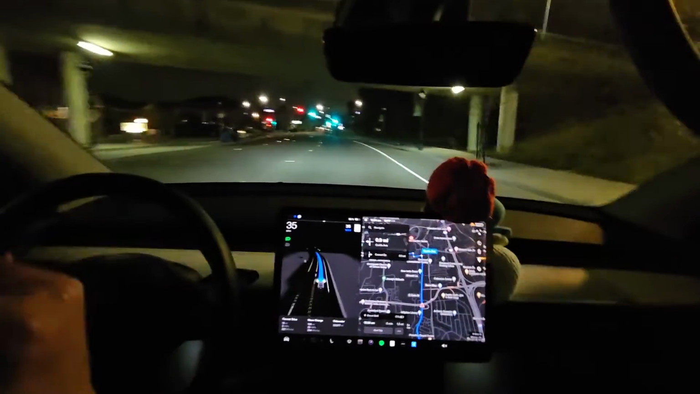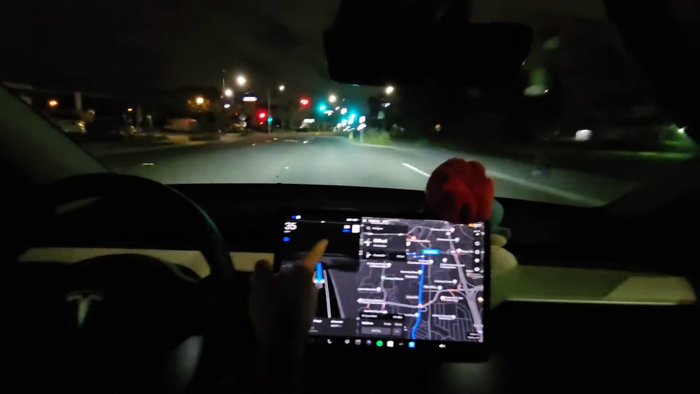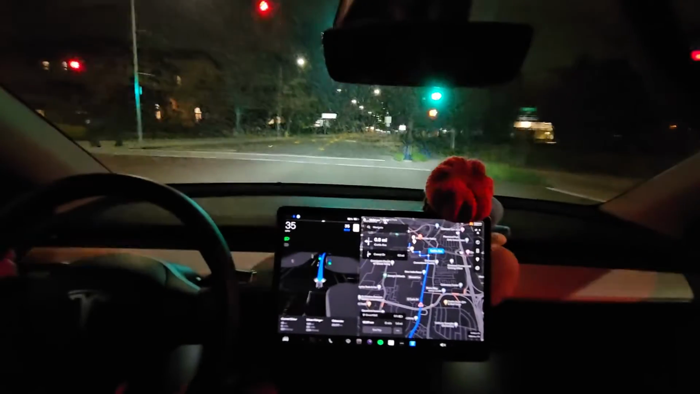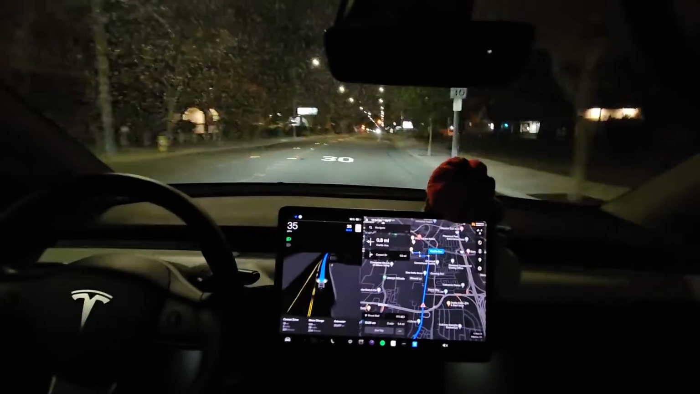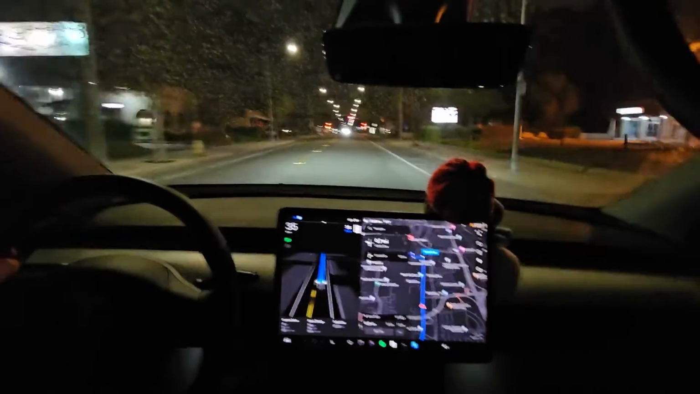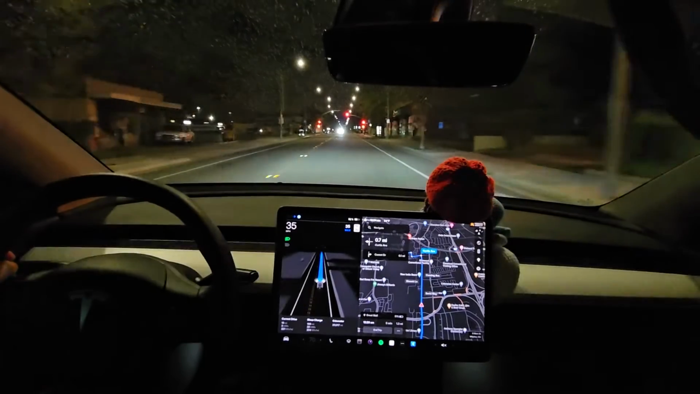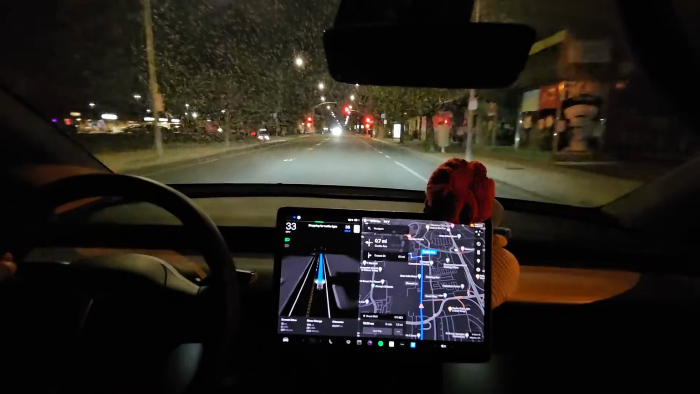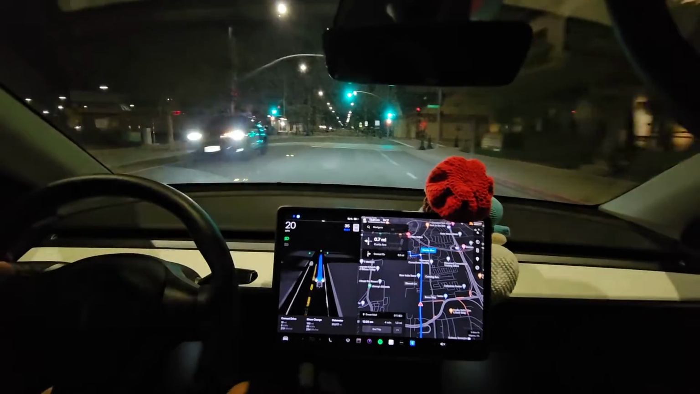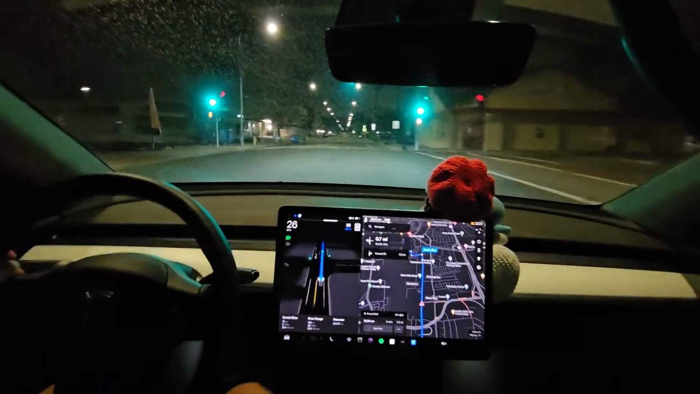I think that might be a 25, but it sees it as a 30 zone. I don't know. So that light turned red. Stopping for traffic light. Okay, it's green. Good, and it continues going.